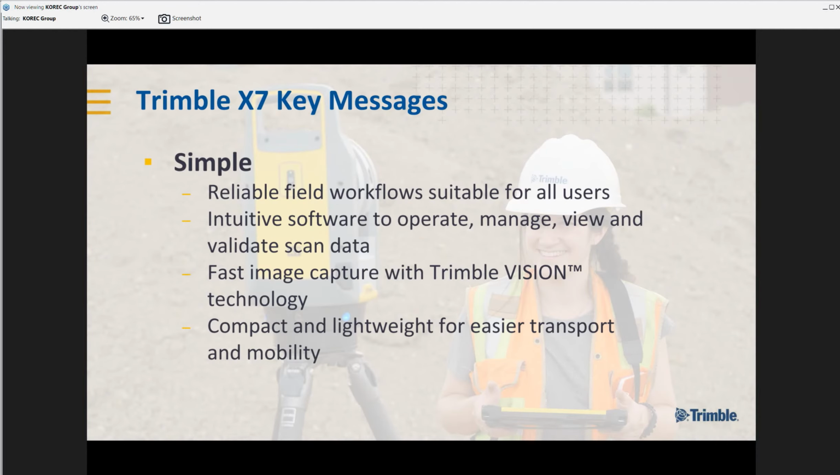So simple, not to be mistaken for being dumbed down. This is exceptional technology. We're going to discuss some features today that have not been seen on a laser scanner before. But what Trimble have done is to take that technology and make it as user-friendly as possible. That really is at the core of this equipment. The technology has been created and implemented in such a way that it's easy to learn and easy to use by people at all levels.